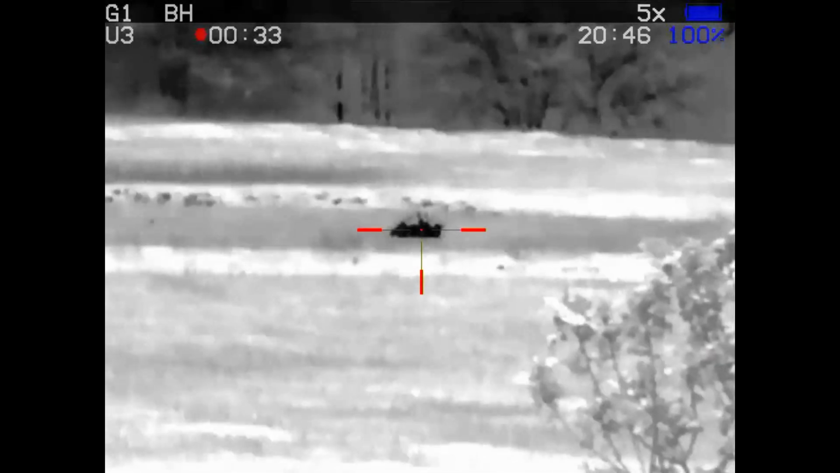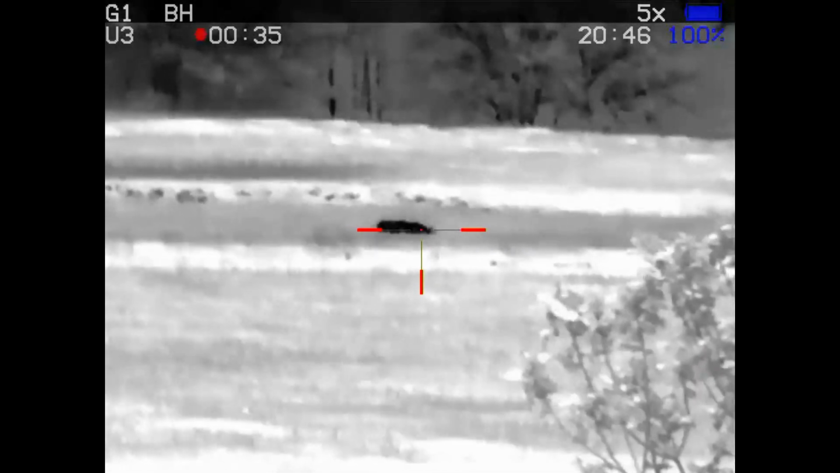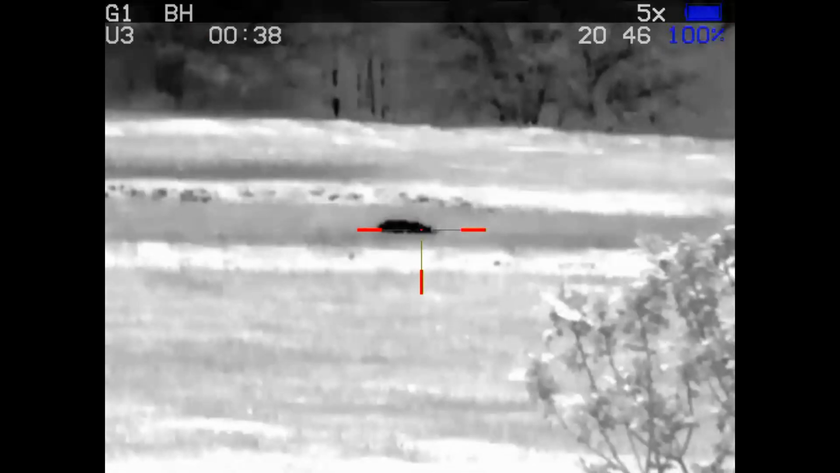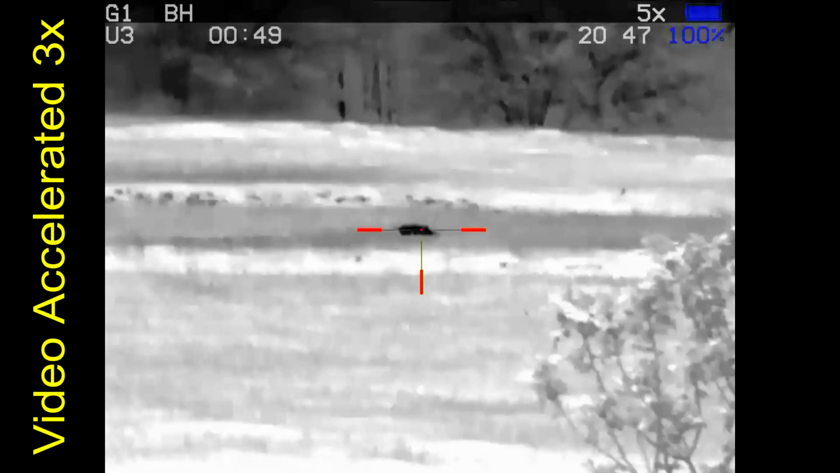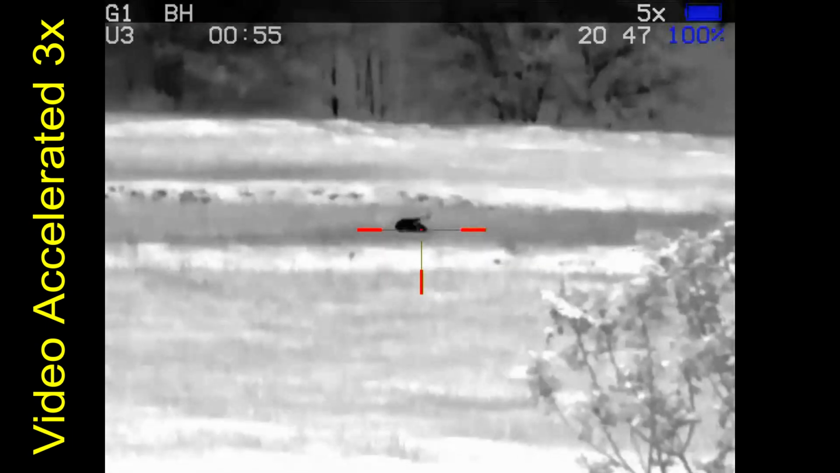That turned out to be a beautiful shot. It actually severed the spine just behind the head. But I don't know this at the time. And this hog is going through the curly shuffle for what I think is going to be a prolonged period of time.